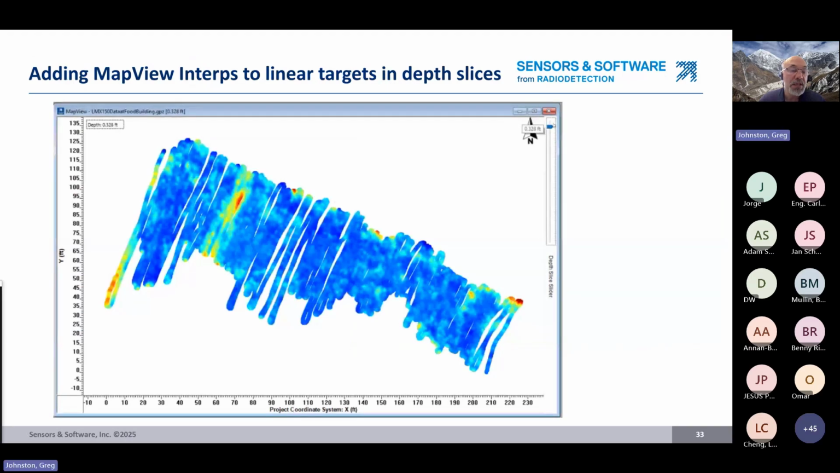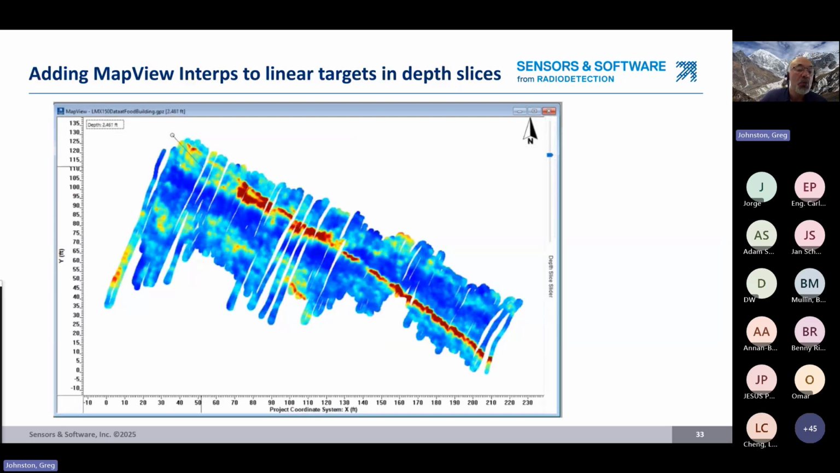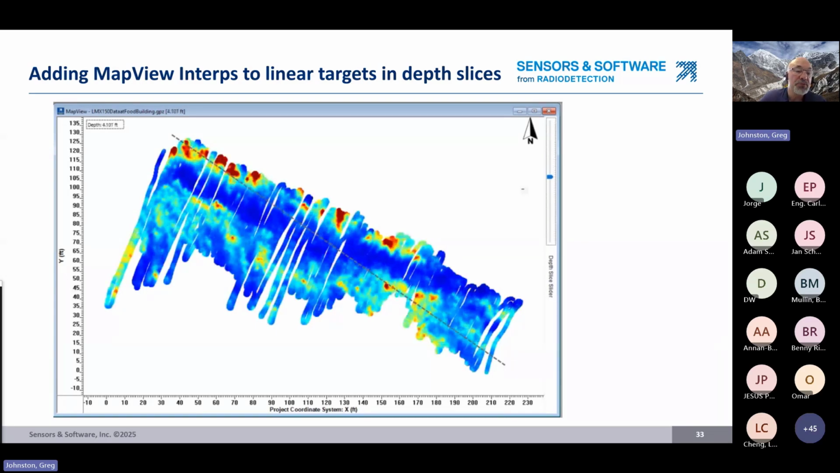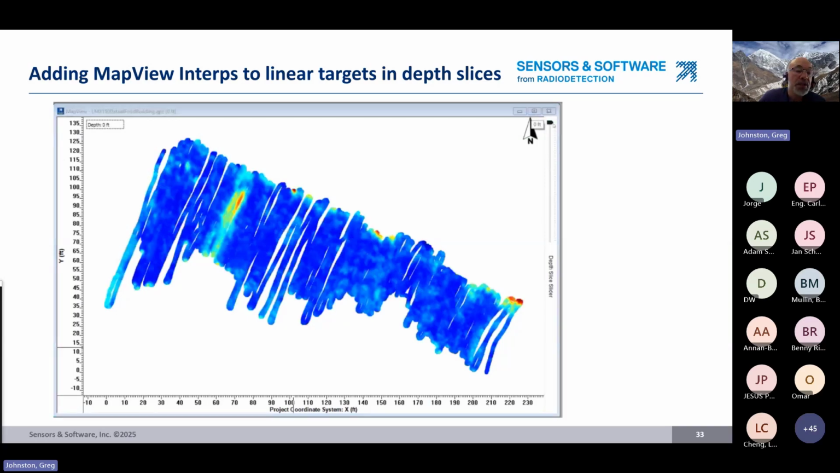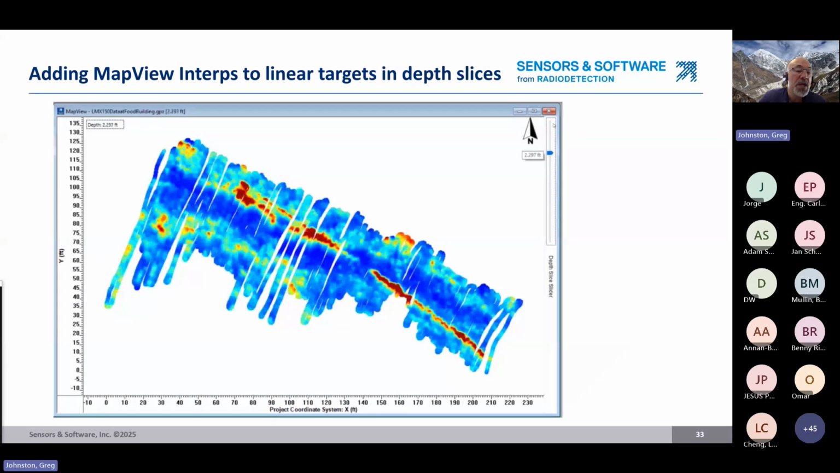And so here is depth slicing down, and here's the process of adding what we call MapView Interps. So MapView Interps are things we interpret in the MapView. So linear objects we interpret in the MapView. So you can see that we're slicing down and we got 2 different utilities. And there's actually a third one. There's a third one there that we just marked. And in the end, now it's going through the process again. Slicing down, down, down, lots of red responses, but nothing really organized.